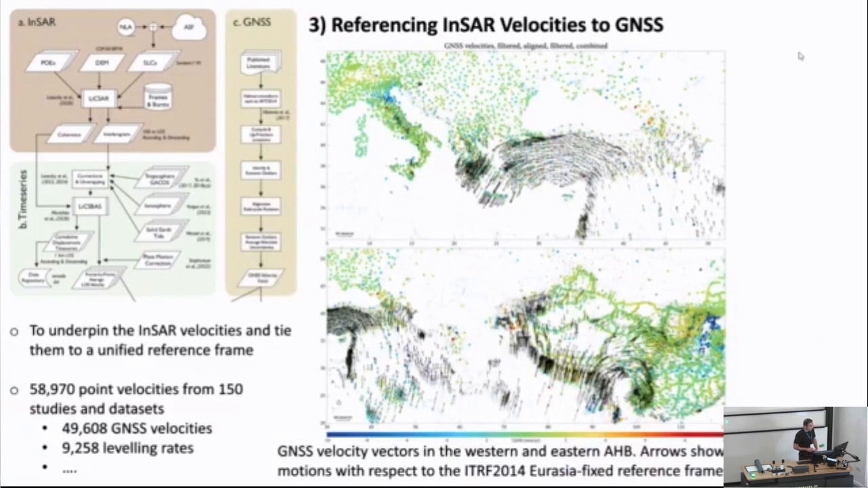Then, in the next step, we perform referencing of the InSAR velocities to GNSS data. The main idea is to underpin the InSAR velocities and tie them to a unified reference frame. For this purpose, we compiled around 60,000 velocity points from different studies and different datasets, most of them from GNSS ground stations available in this region, and also some leveling data and so on.